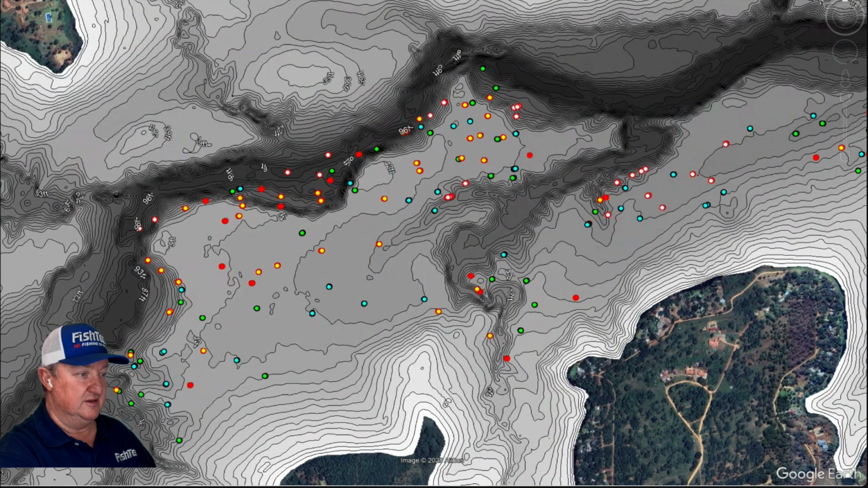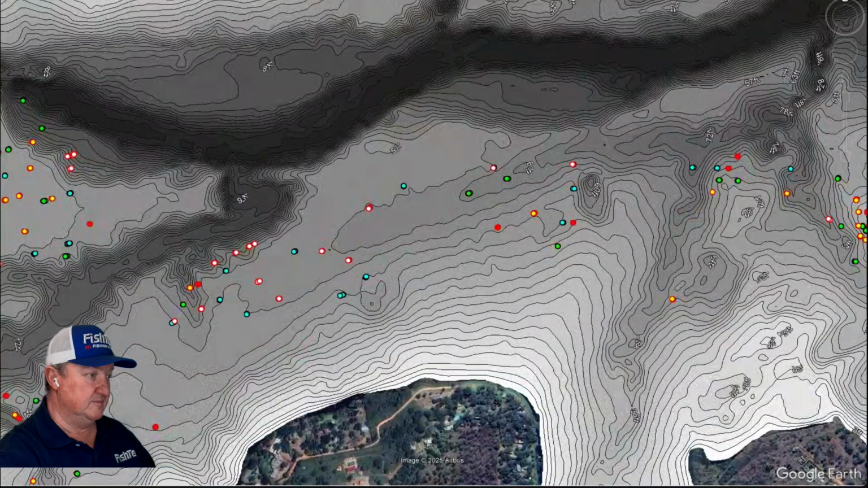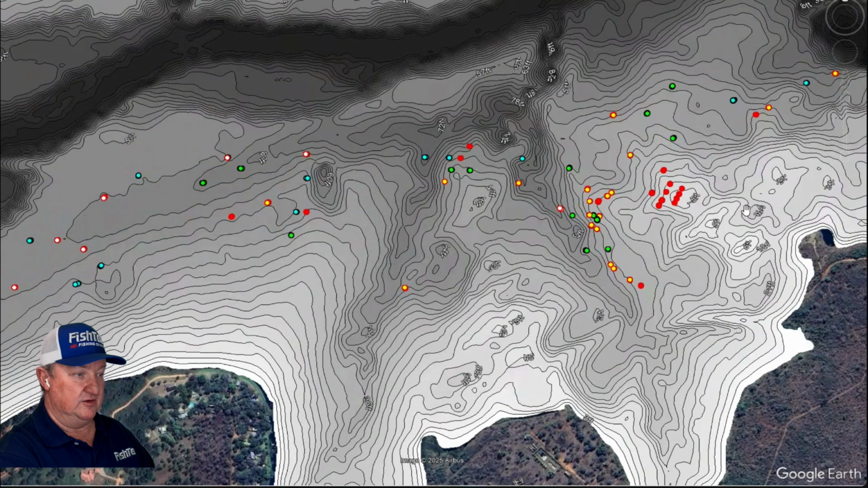This is really, really interesting. There we go. You see how they're relating to that little channel there and that drop-off there? Very interesting. Even these fish in this very shallow area, we've got one sitting out there in that little inlet.